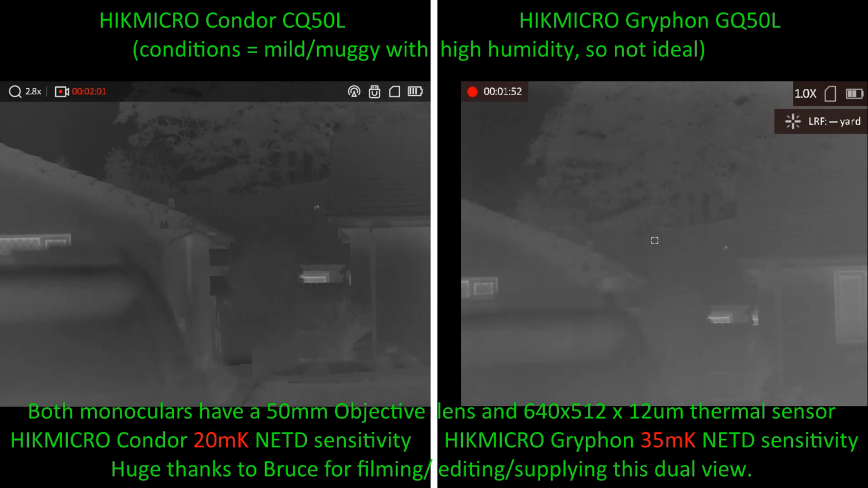Now, I've tested these two thermal imagers in good thermal conditions, and there's not much difference between them in good thermal conditions. If I were looking at this scene in good thermal conditions, and if I get a chance I'll try to record some, you would see all the details of the tiles of the roof in the distance. You would see all the tiles, all the joints between the tiles, all the temperature differences there. You can't see that tonight because of the poor conditions.